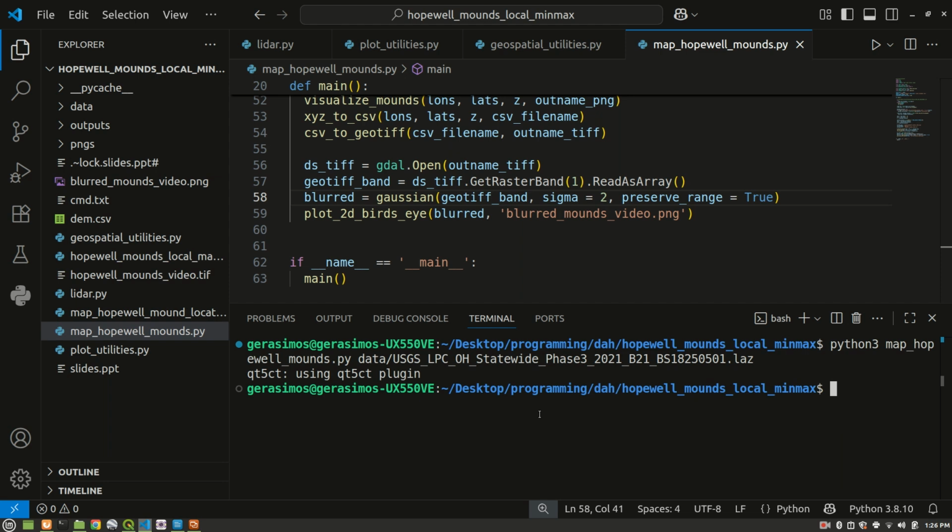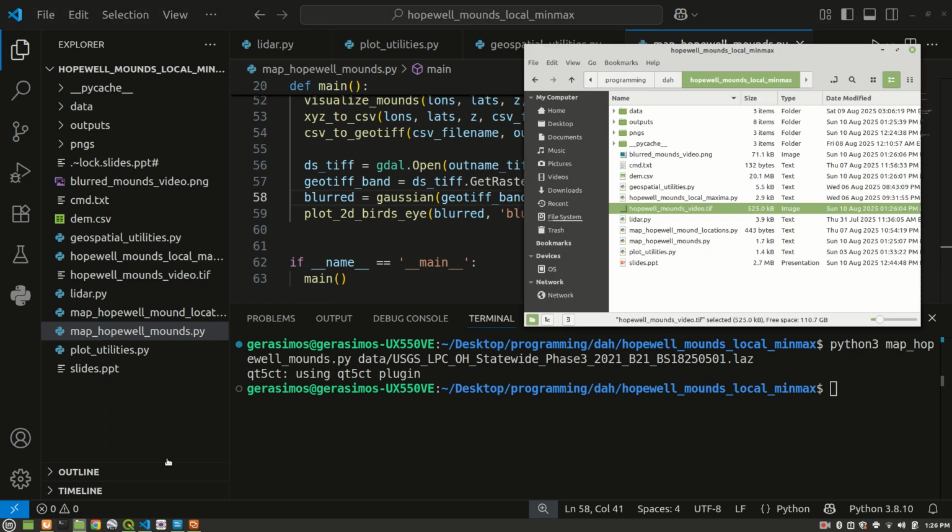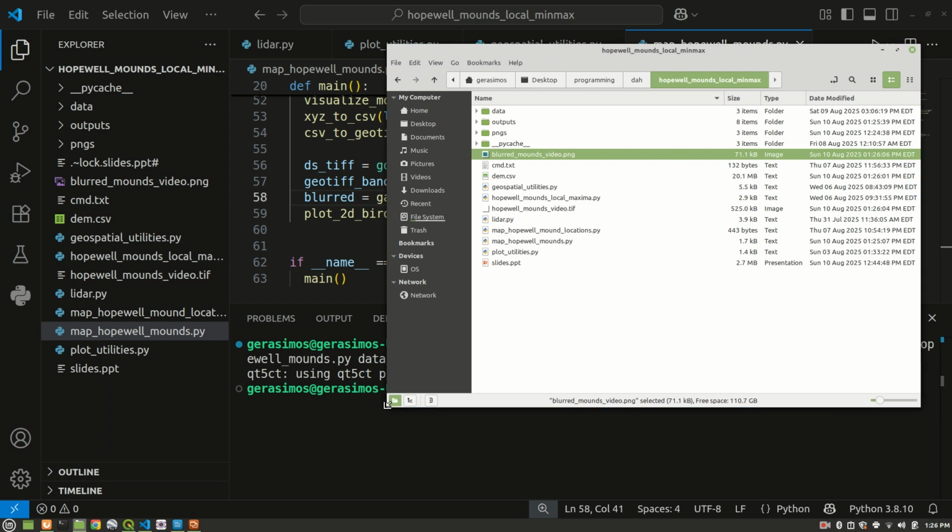Anyways, I digress. So the code ran without error, and we should have a new file here called blurred mounds video, and I think we do. Here it is. By the way, I'm using the Linux Mint operating system. It's very good for software development. Let's take a look at what this looks like.